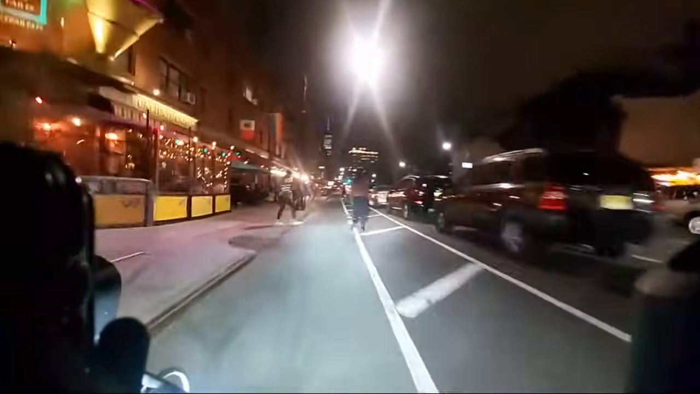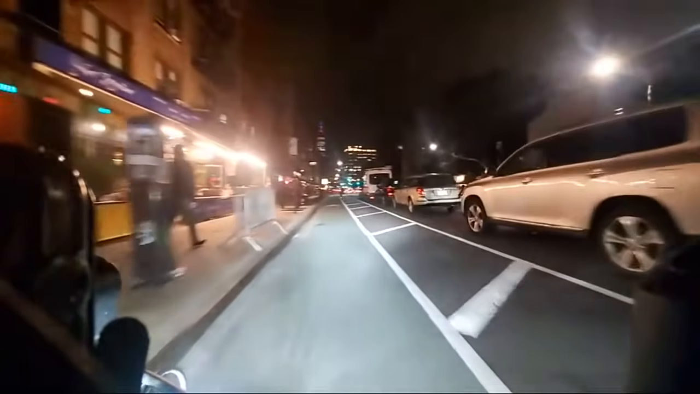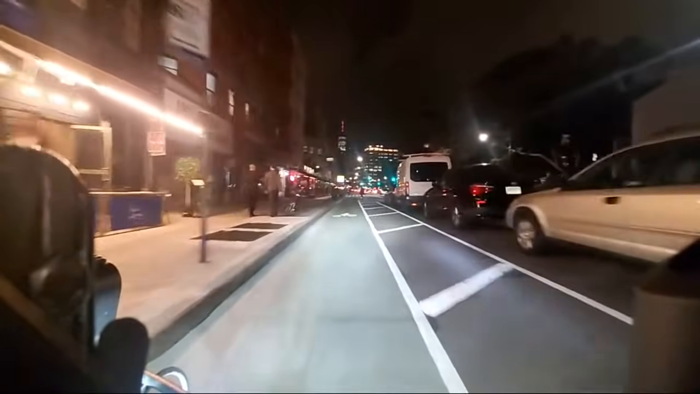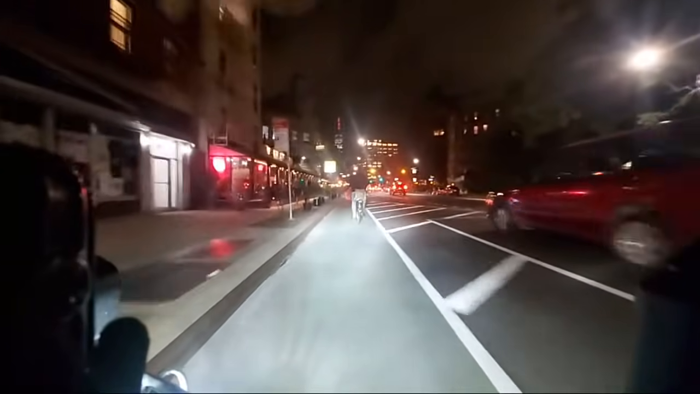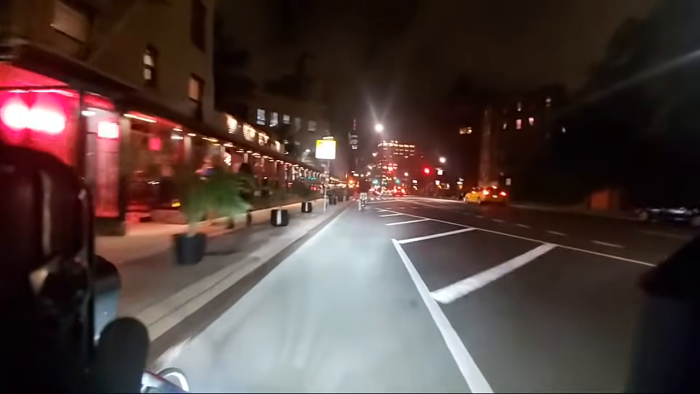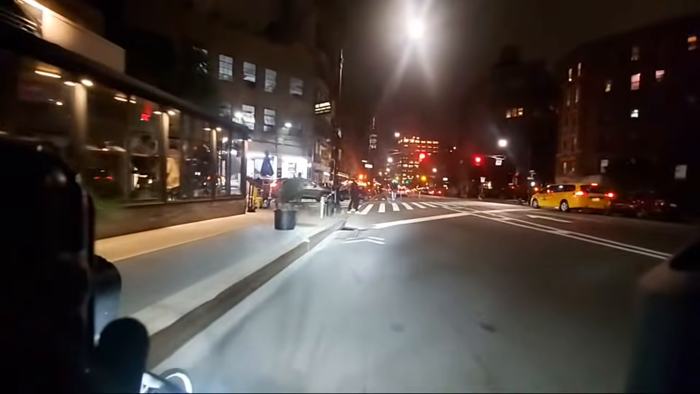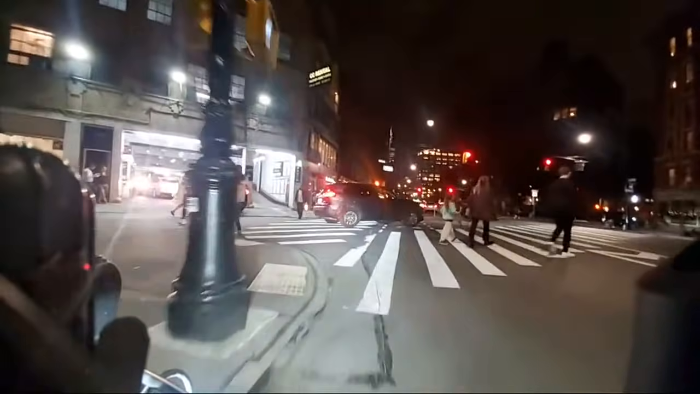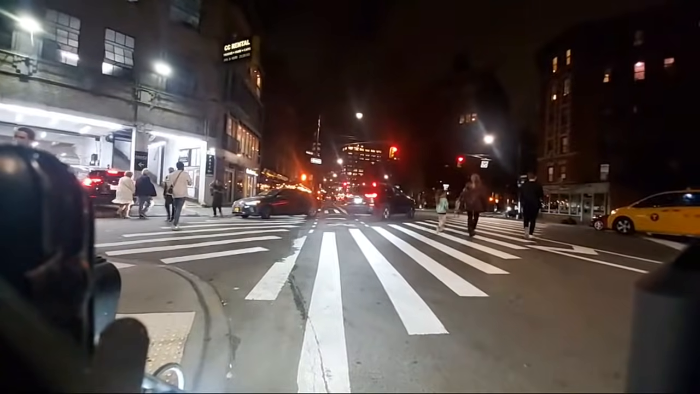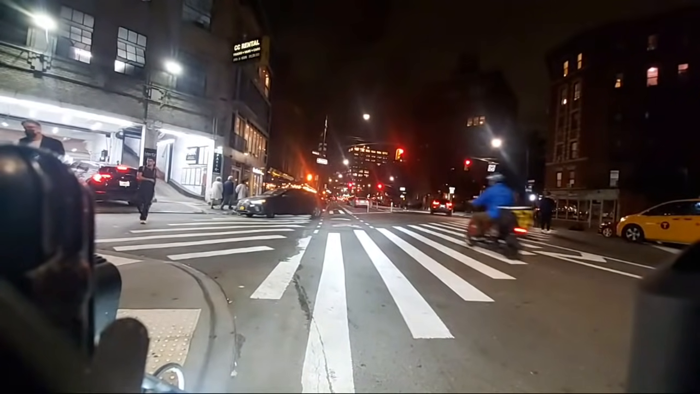Another guy jumped in the bike lane there. I swear to God, I feel like I'm fucking playing Frogger. People just randomly walk right into the bike lane. There's a guy that's texting right over there. But again, the light is turning for him, so technically I would be in the wrong if I ran him over, but it is tempting. Good game of Frogger. I love it so much. I was like, oh, you got it.